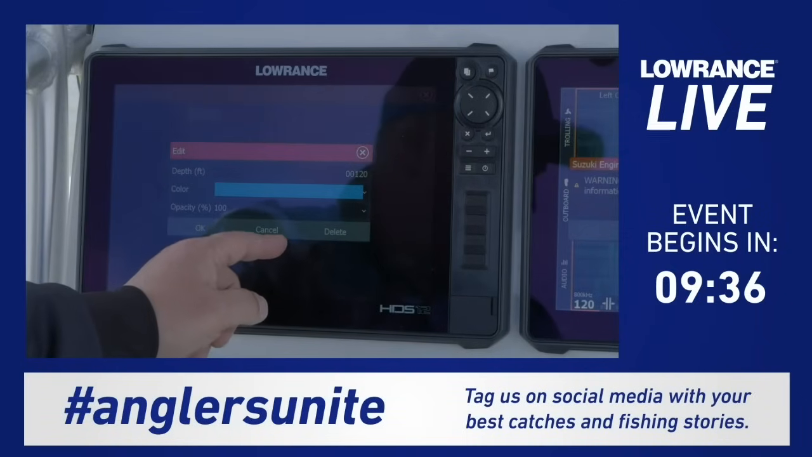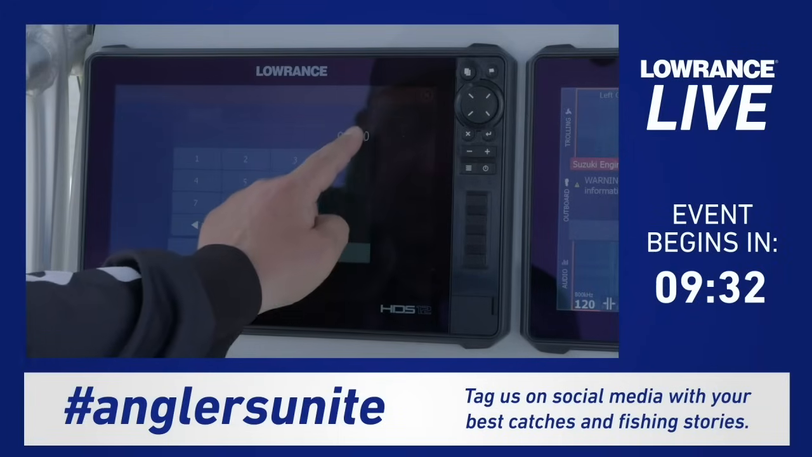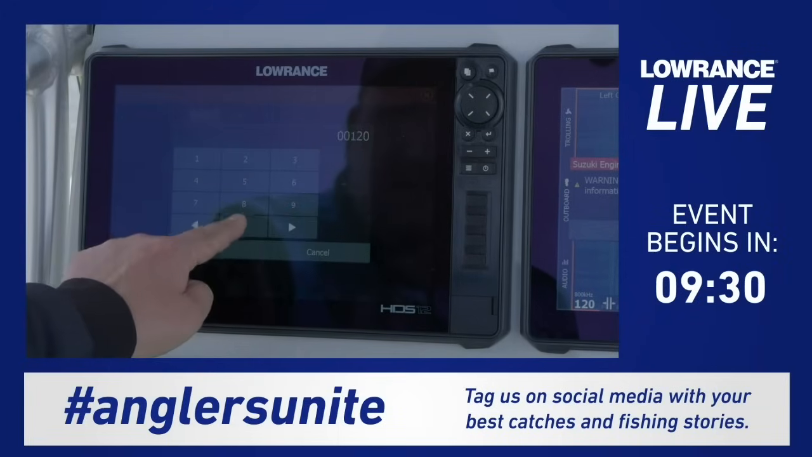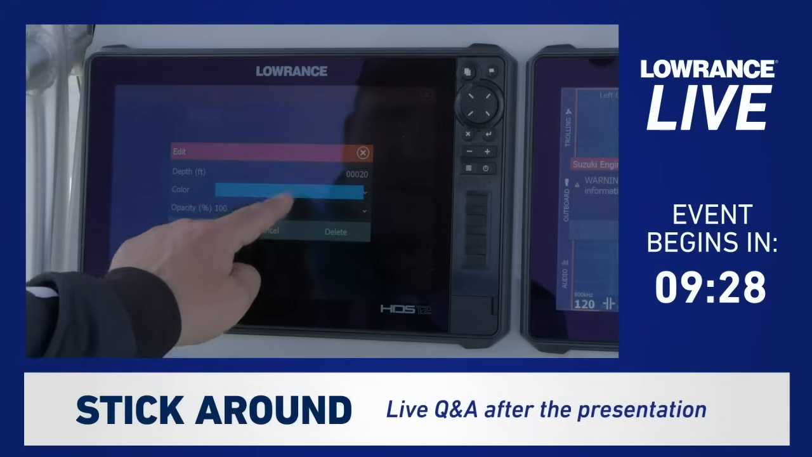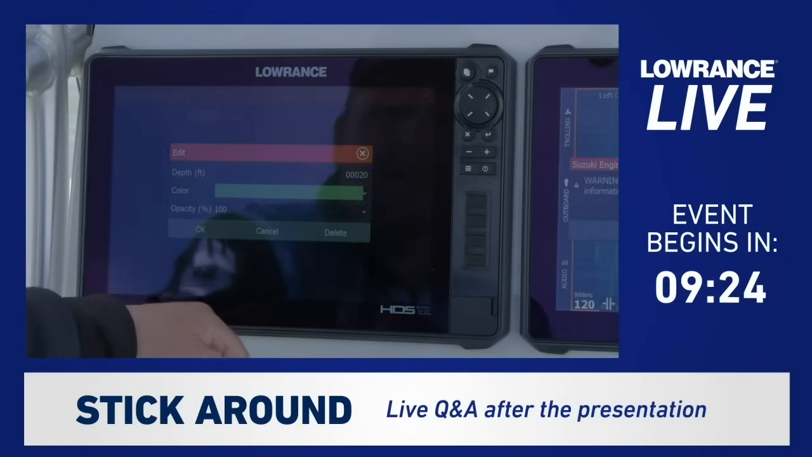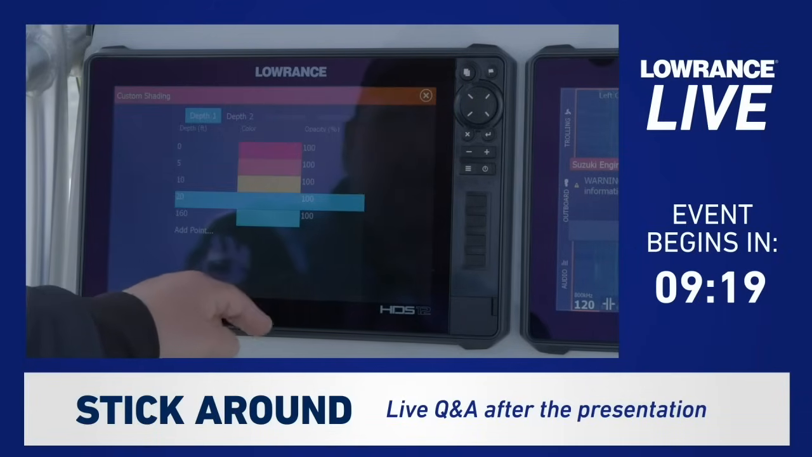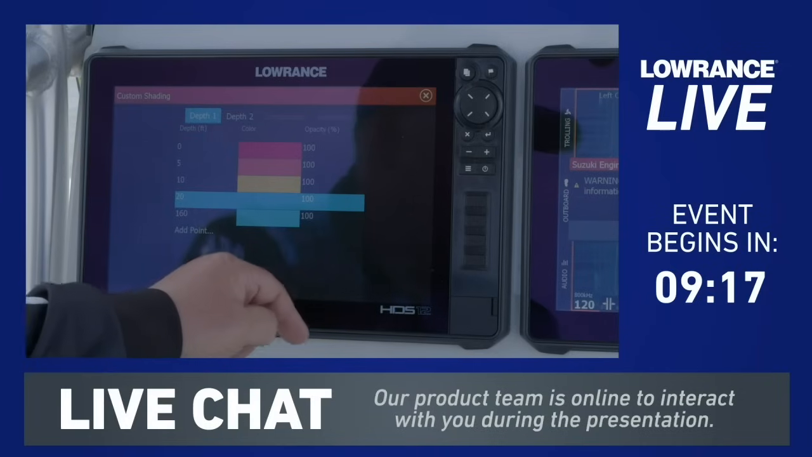So my next one is set at 120 feet, and I really want it to be at 20 feet. So we'll just change that to a 0. And then I'm going to change that to green, because I know if I'm in 20 feet of water, I should actually be really good to go and kind of safe to run.